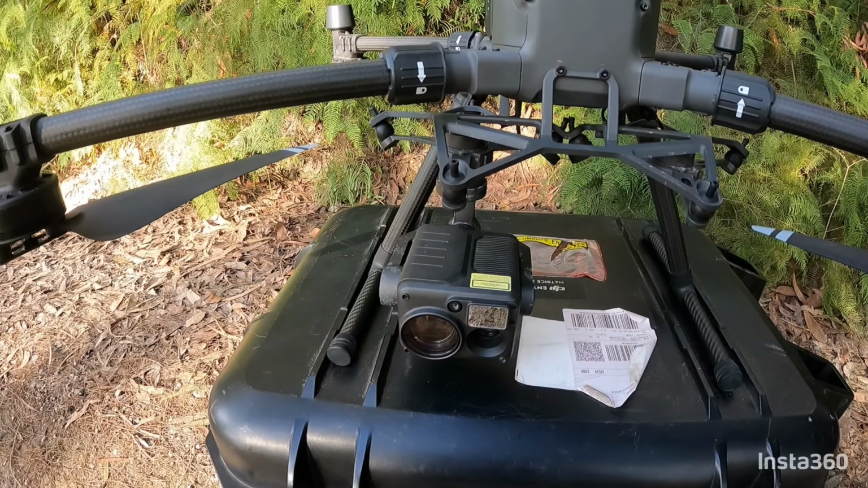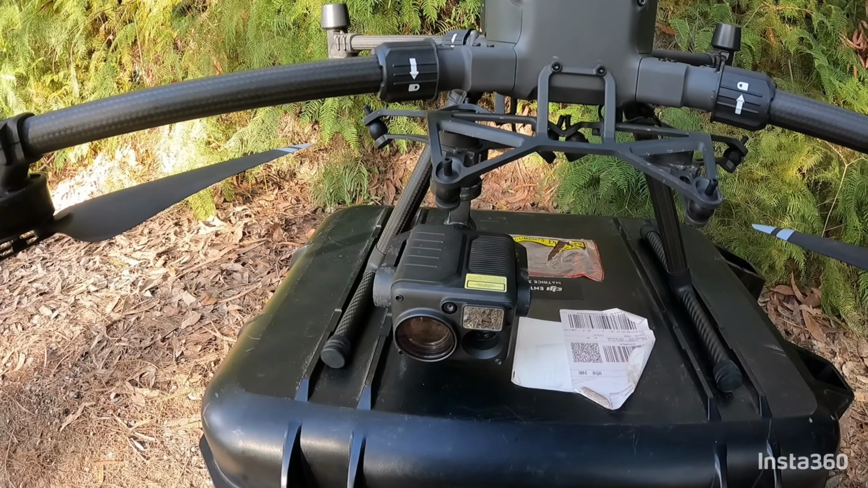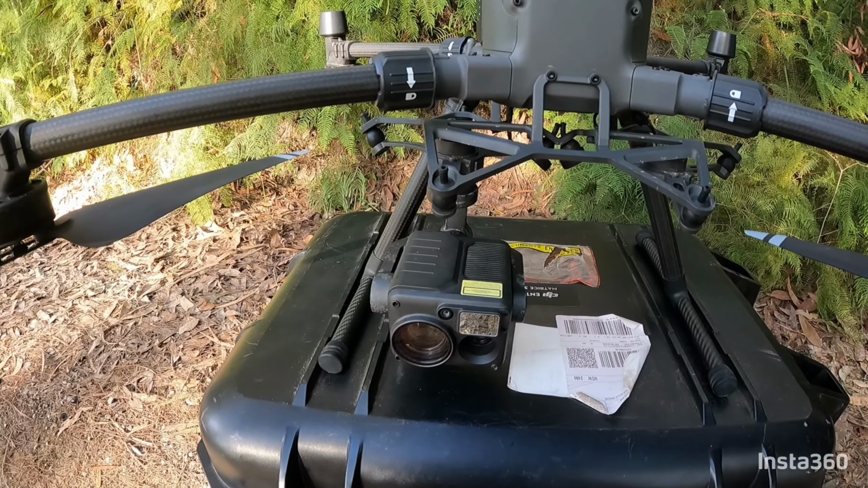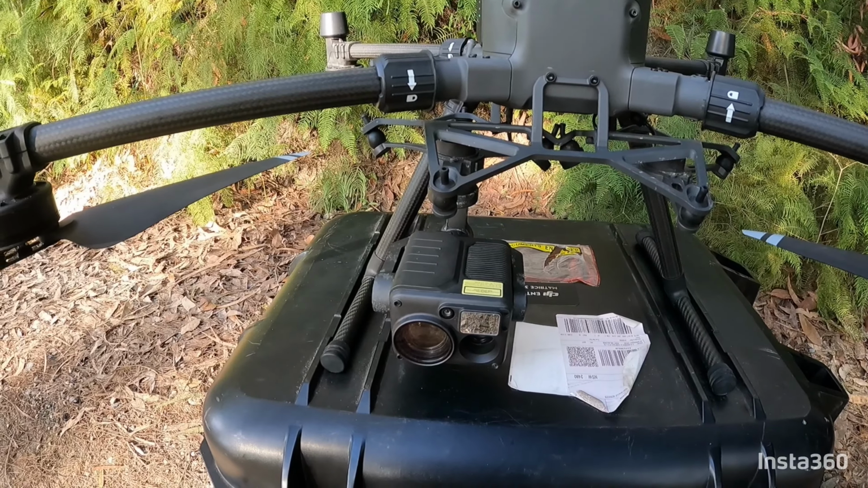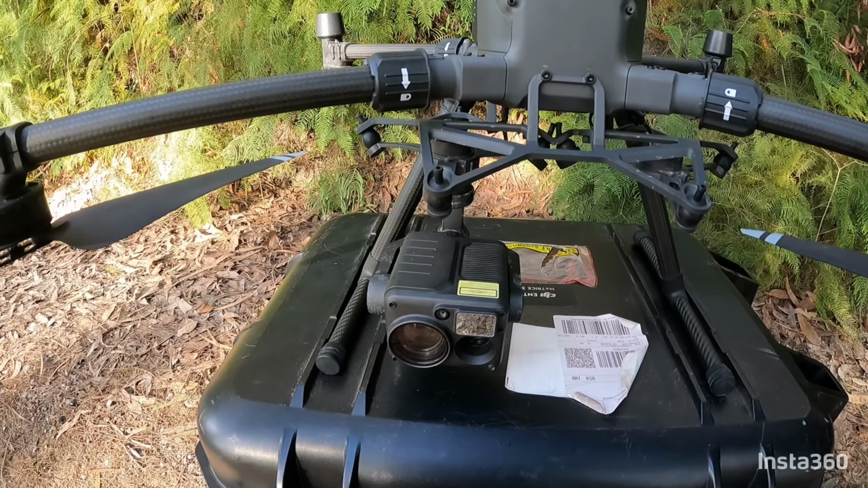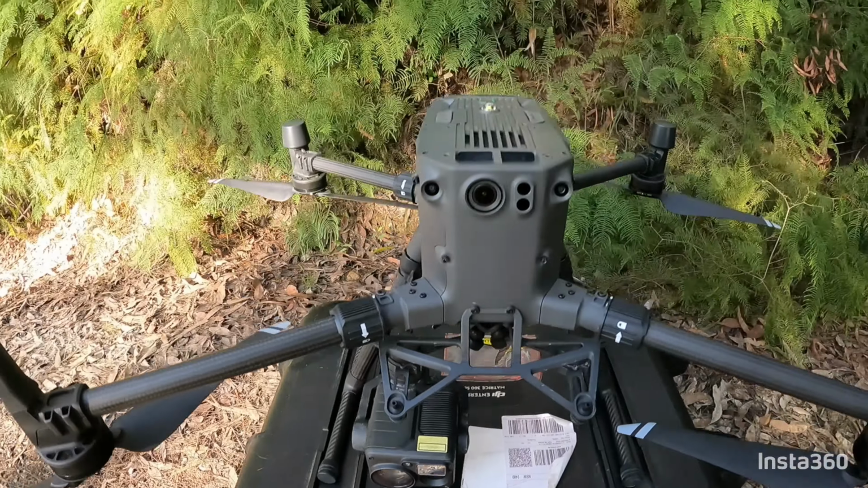I can also drop a pinpoint, which leaves a blue triangle on the site where I saw something, so it stays there on my screen, so I'm able to always come back to that exact same point if I change locations. Really nice bit of gear.